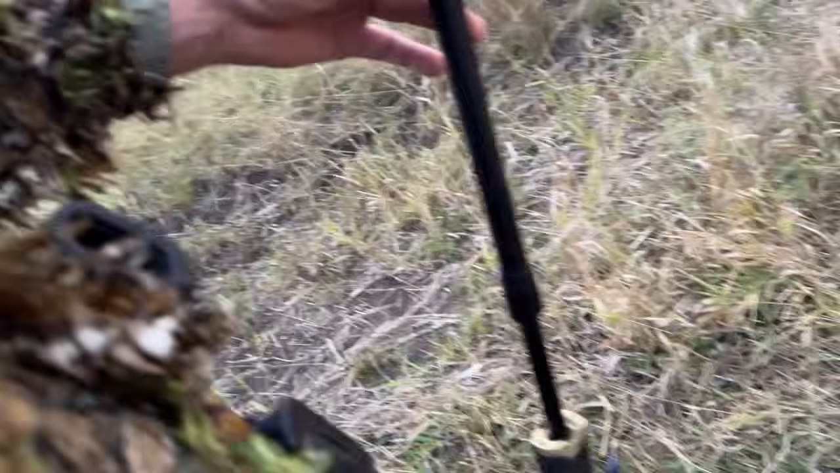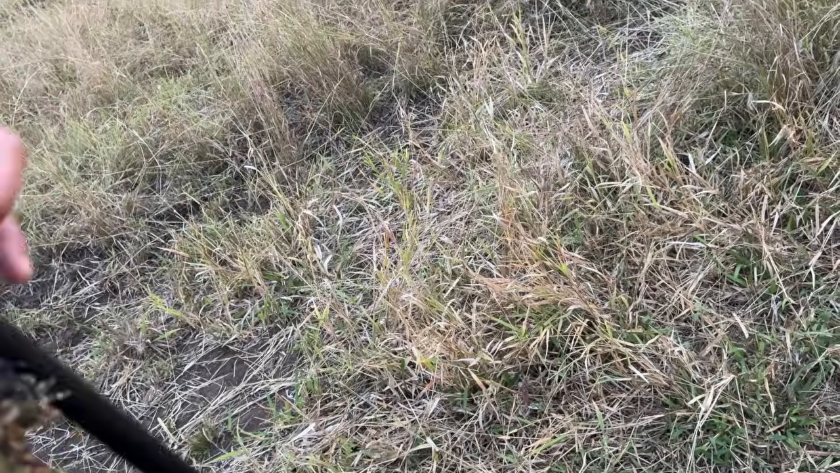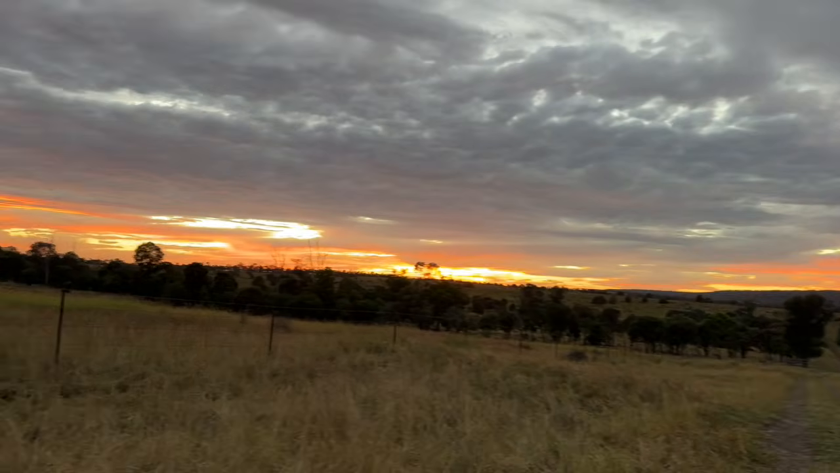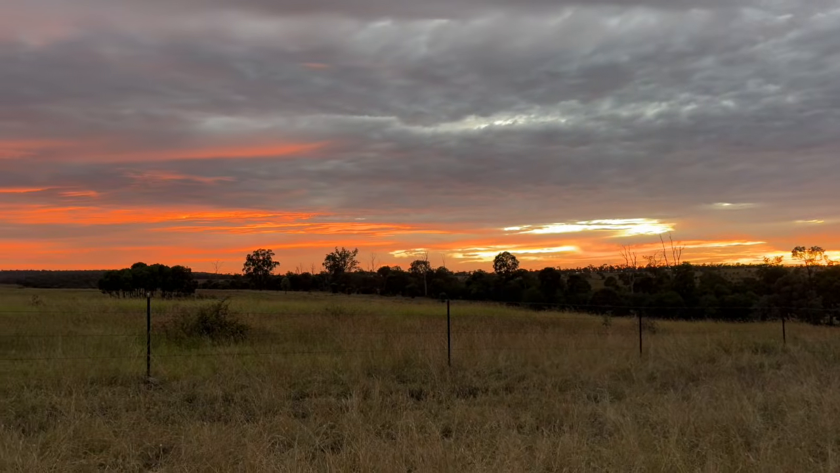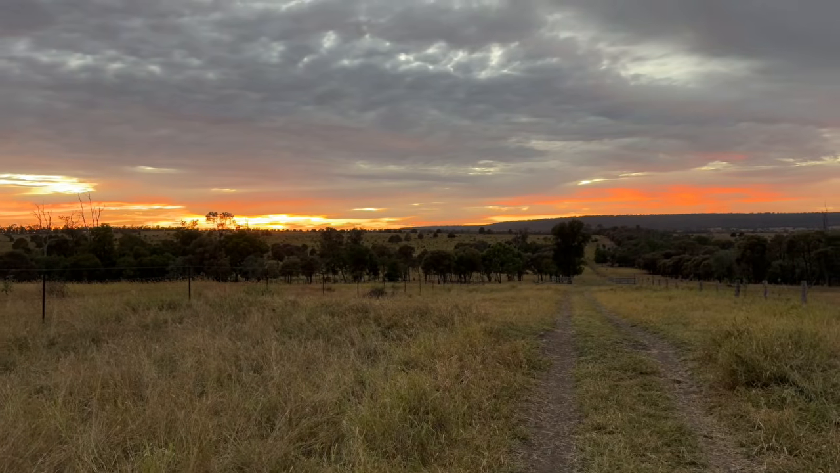I'm using the HyperPod 3. Great little rest. Anyway, beautiful morning this morning. Might go and do a bit more howling just over here and see if we can pull anything up.